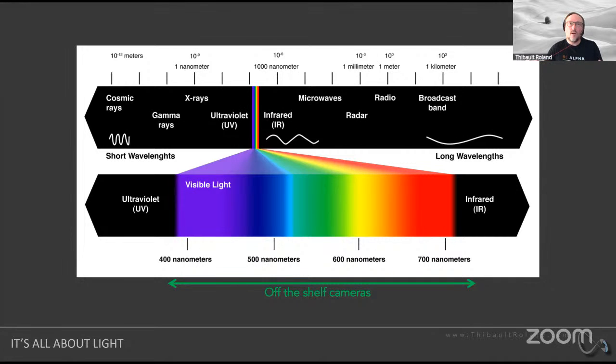And beyond what our eyes can see, I'm sure you've heard of UV, ultraviolet. That's what makes your skin tan, basically, among others. And on the other side, you have infrared light. And this is what we're going to be talking about today. We're going to be talking about infrared, which, as you can see, actually goes quite a way beyond visible light. What we're going to be talking about today is only going to be a small portion of infrared light, but it is still going to be that part of light that our eyes are actually not able to see on their own.